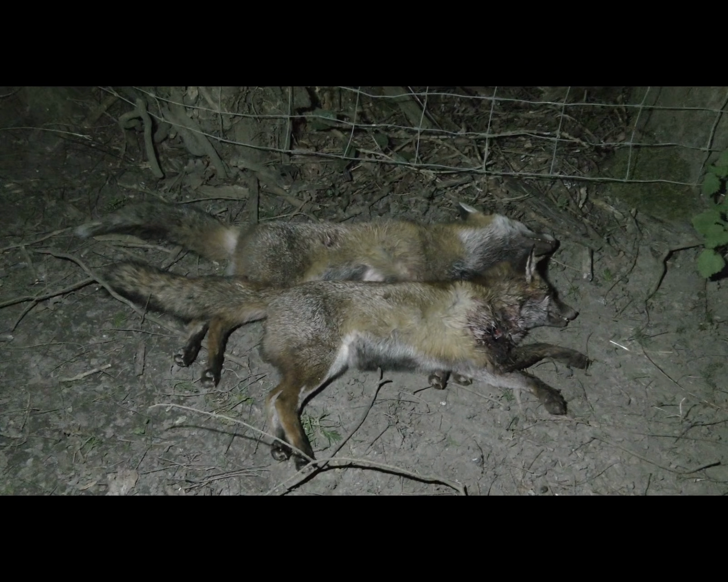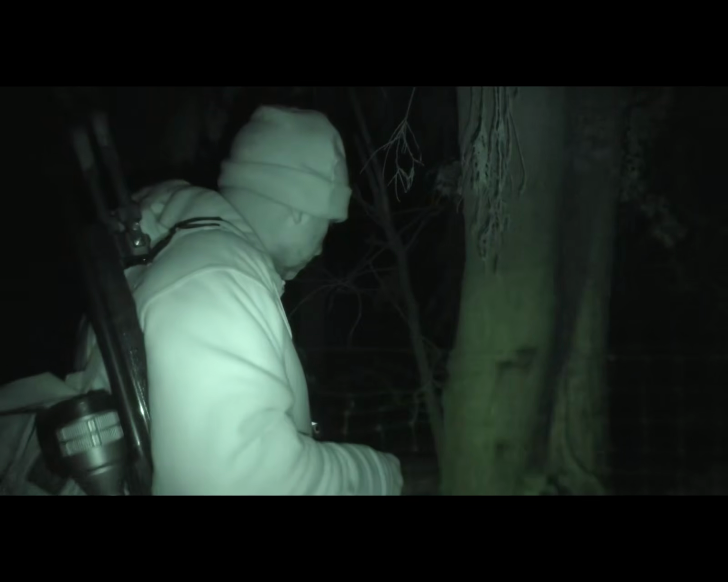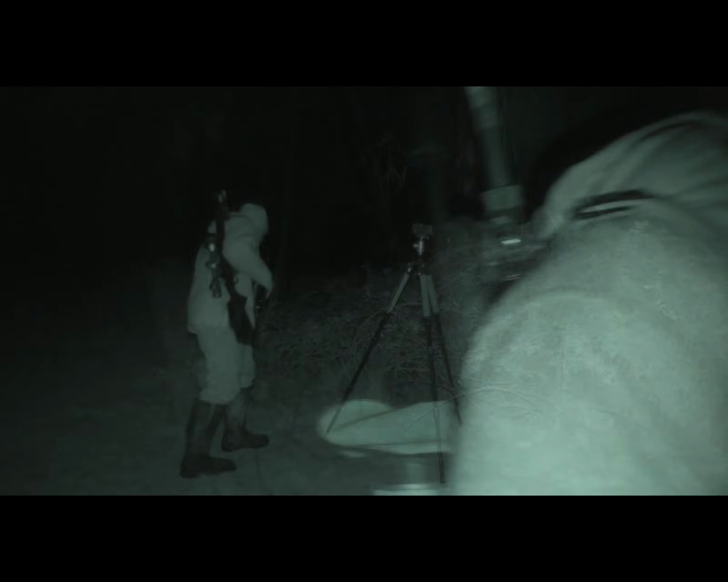I don't know if that's something to do with the bloodline down here, but we do seem to get some quite dark foxes on this ground. I'll leave them there by the gate, and that way the farmer will find them in the morning. He likes to see what I get, and we'll have a look up the top of this field and see if there's anything about up there.